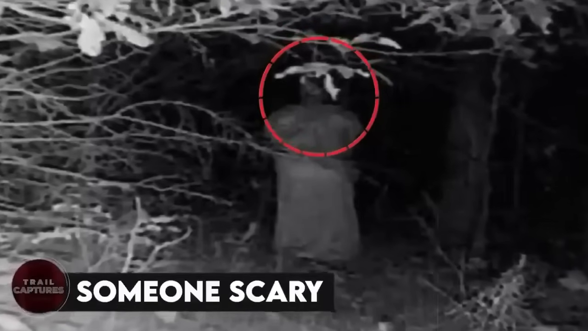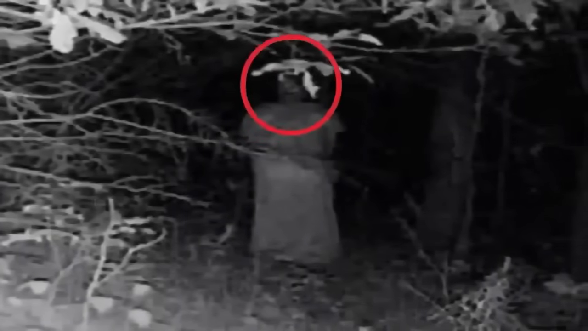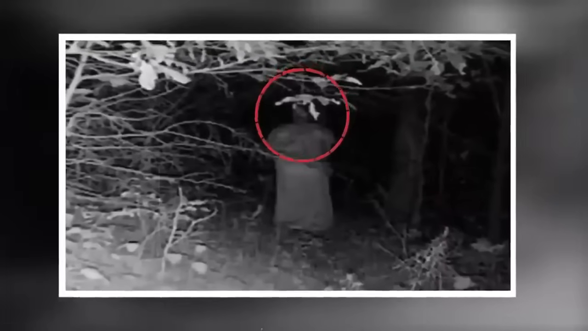Someone scary. The figure in this picture is obviously wearing either a really long coat or a gown. It's also hard to tell if you can make out a face or if it's just the leaves creating a pattern. The figure is rather tall as well, making it extra terrifying thinking about the potential that you could run into this in the woods.